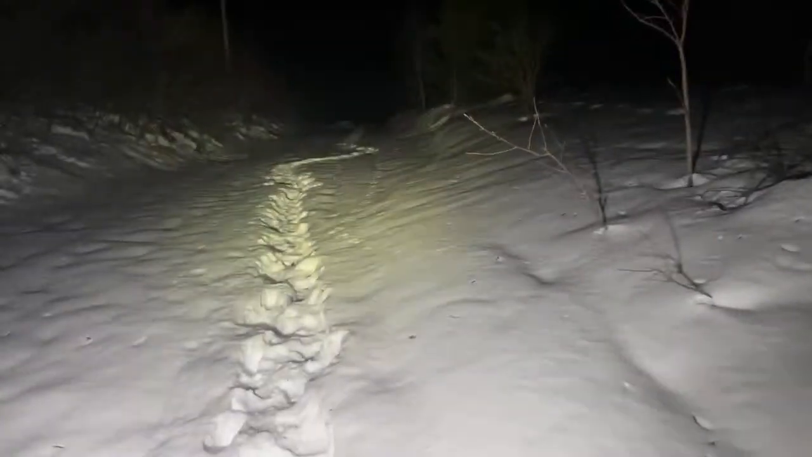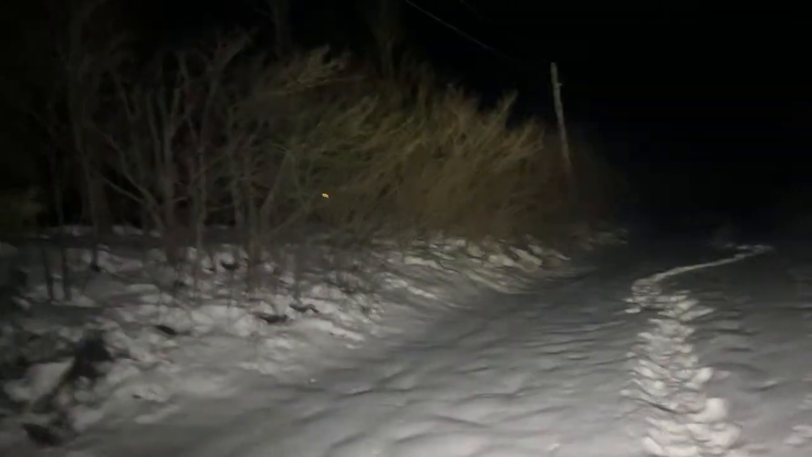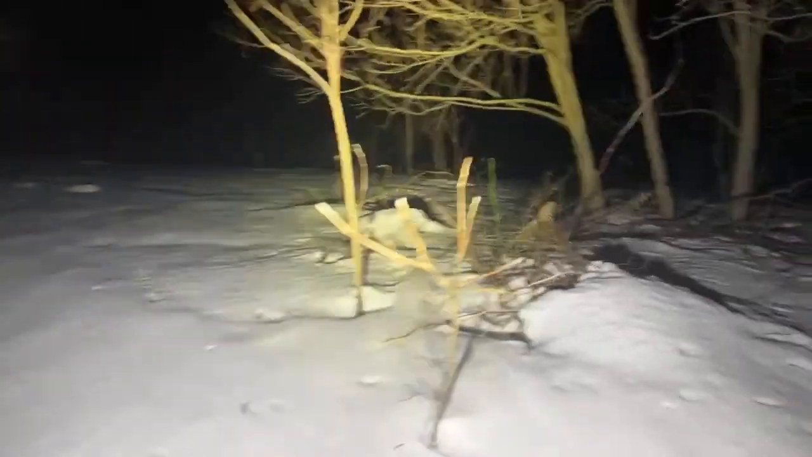Unfortunately, there's politics involved. When I complained about the illegal digging, I got them to finally put up some cameras. Well, I would stop by and wave at the cameras.